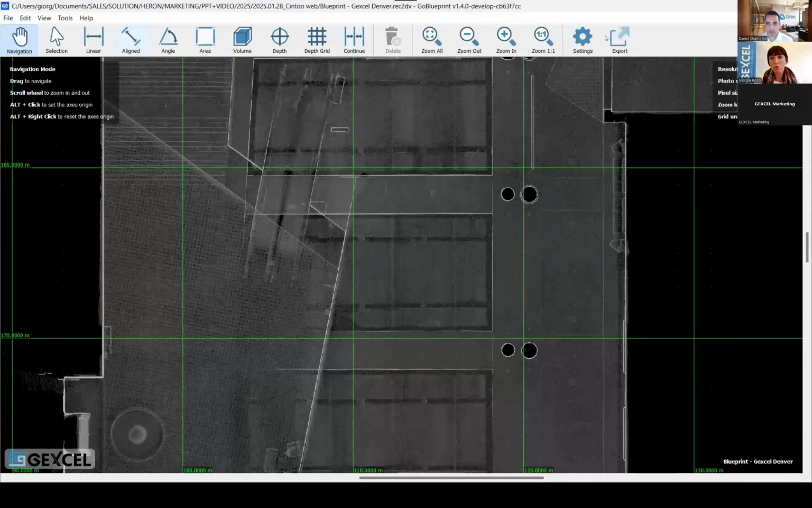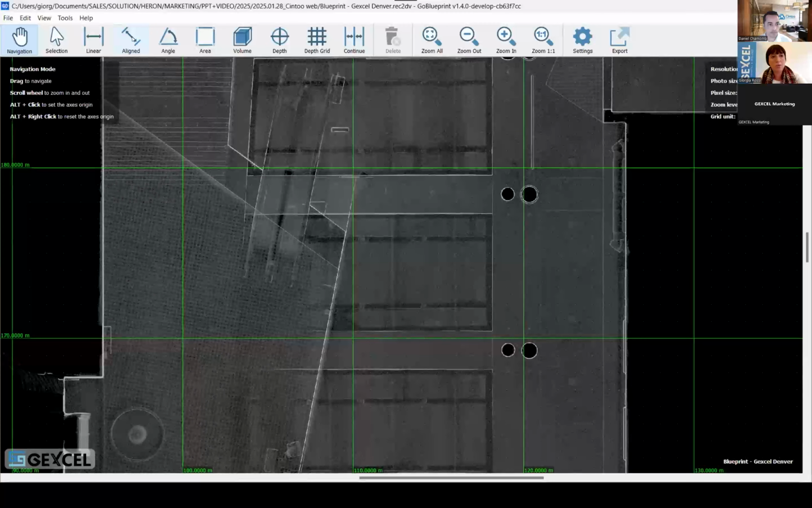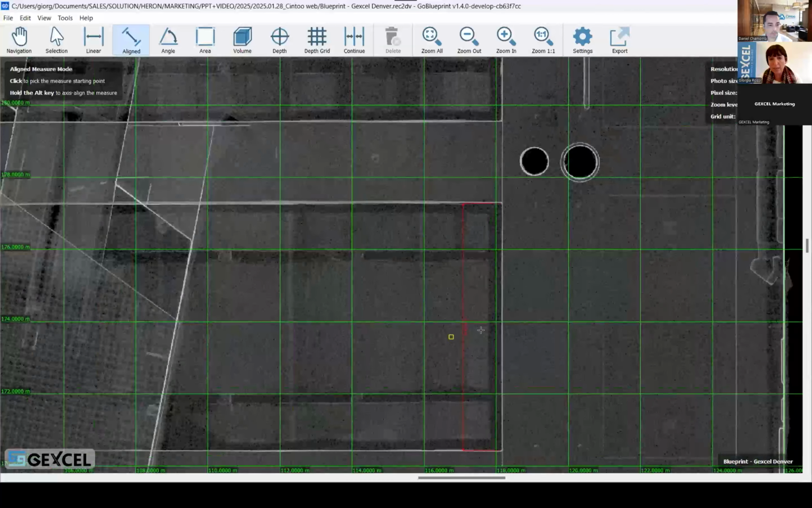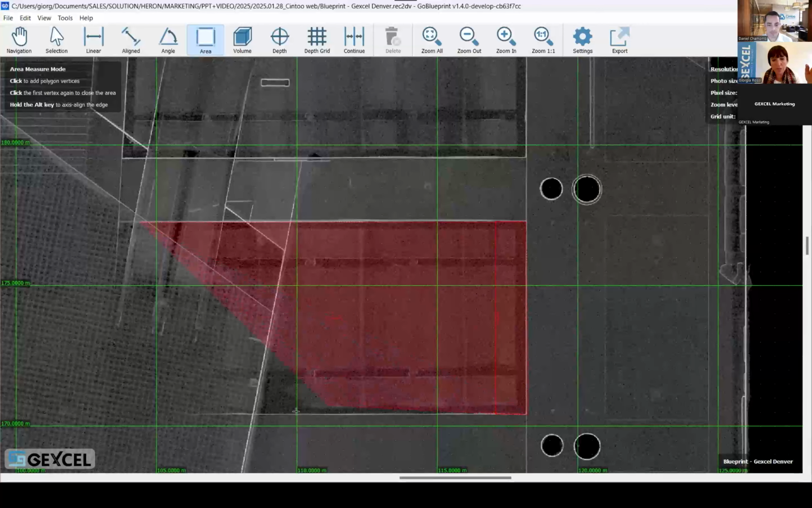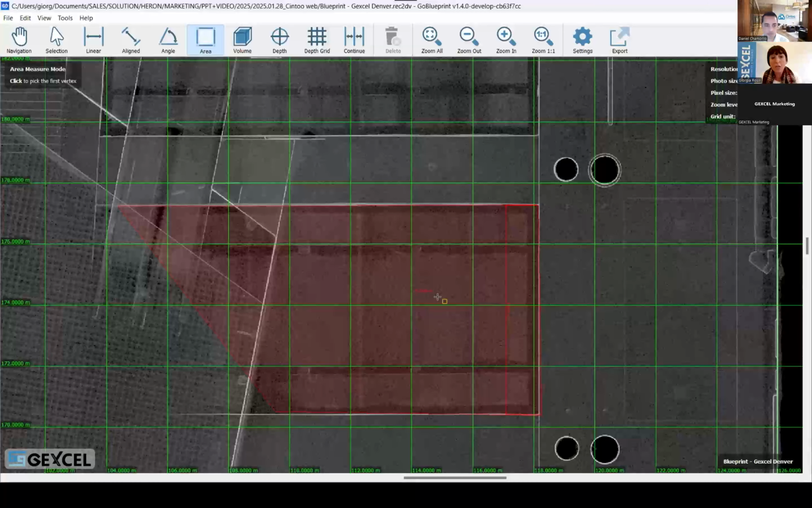And basically what you can do is take measurements. I will very quickly change some parameters here. So you can create, for example, a measurement which is a line. You can change, of course, the decimals. You can also calculate area very easily, just to show you an example here.